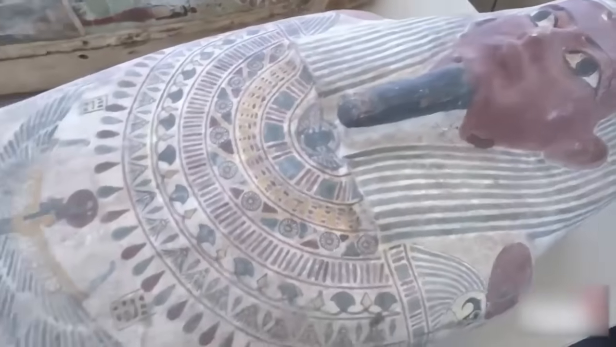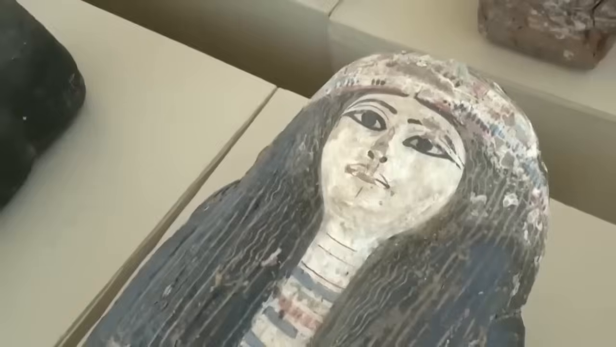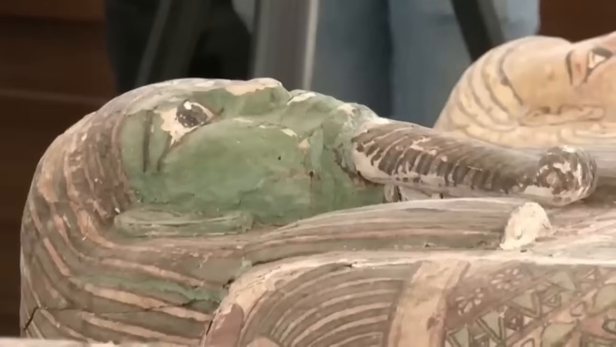Some of them were kings and queens of the 2,000-year-old world, and that proves that Saqqara was once a land of great importance.